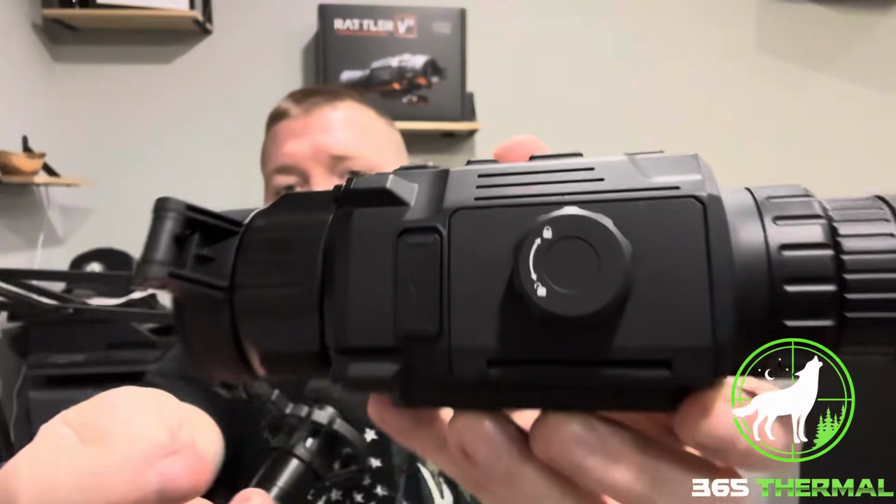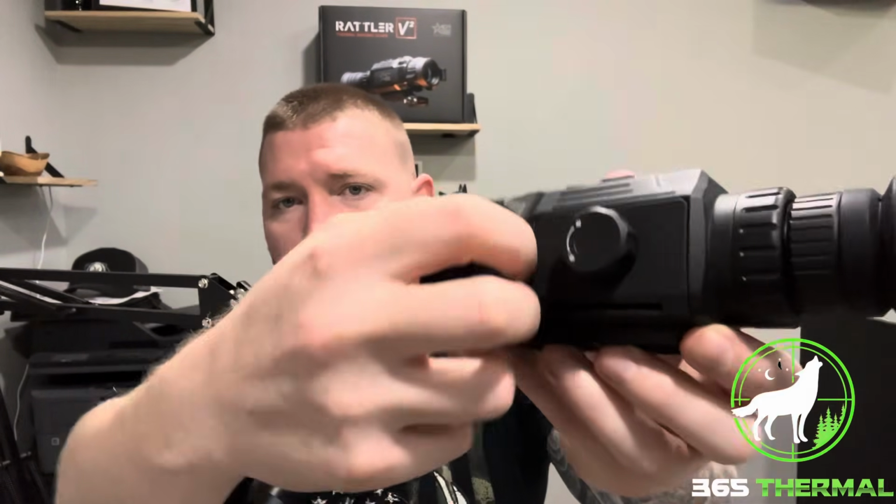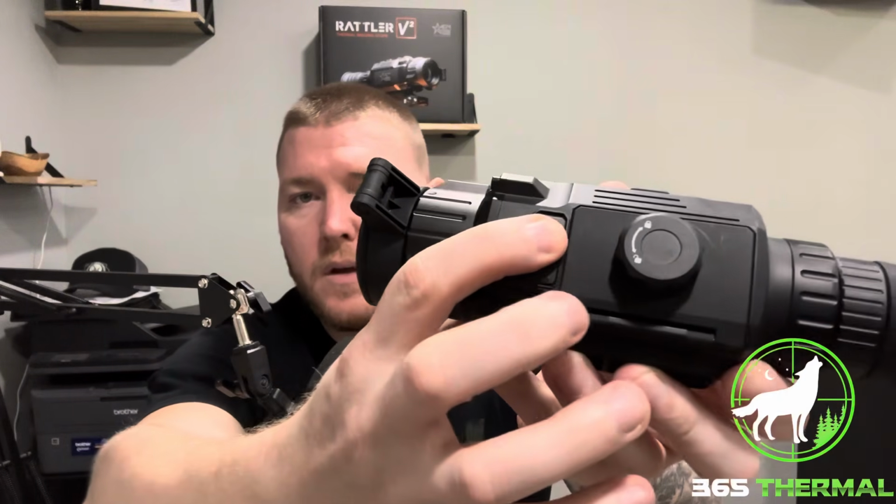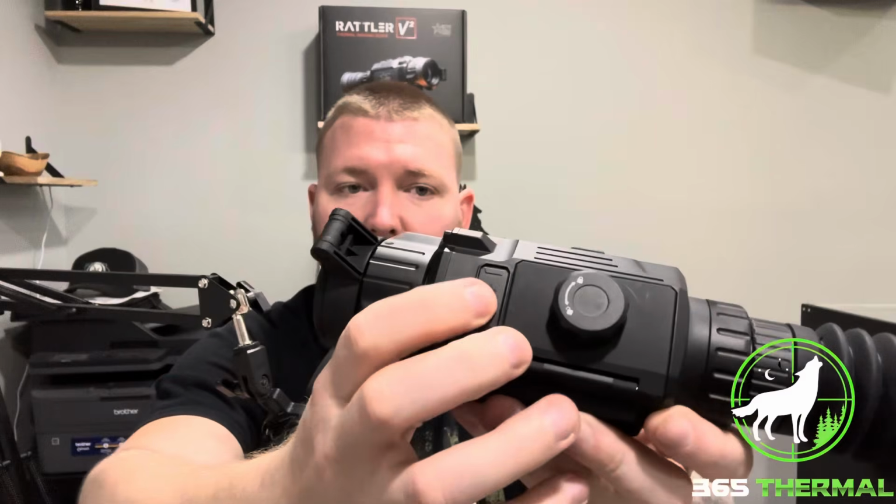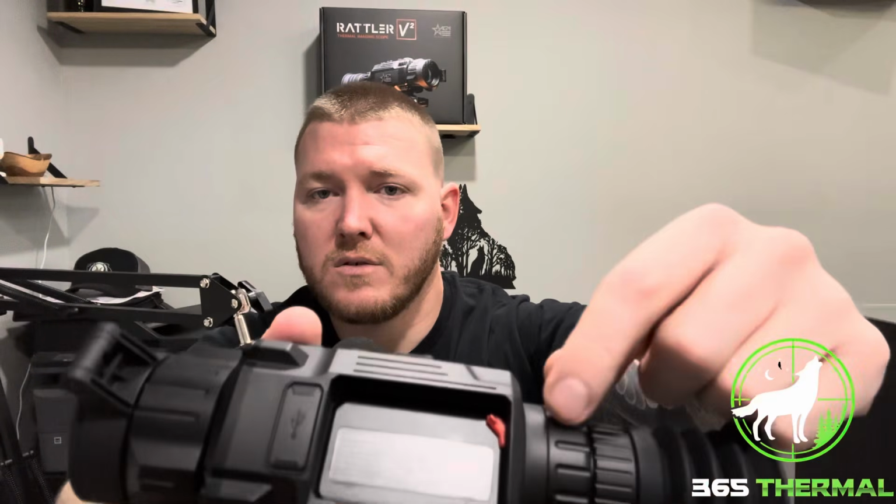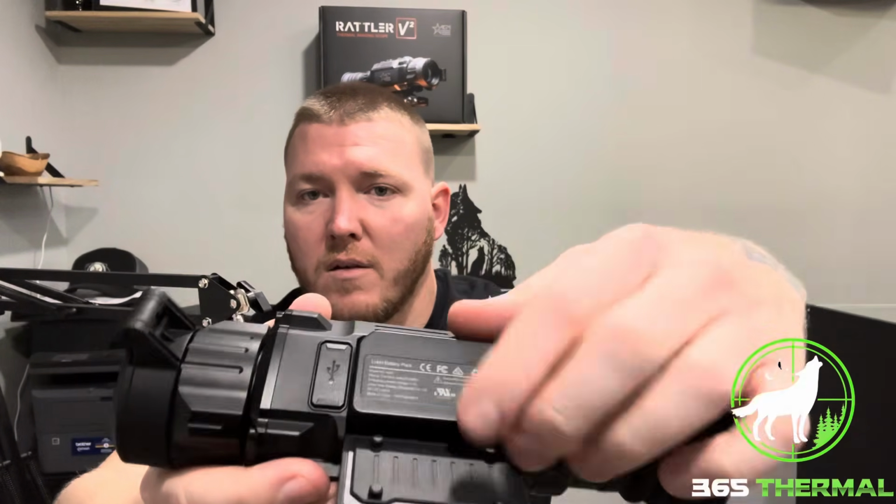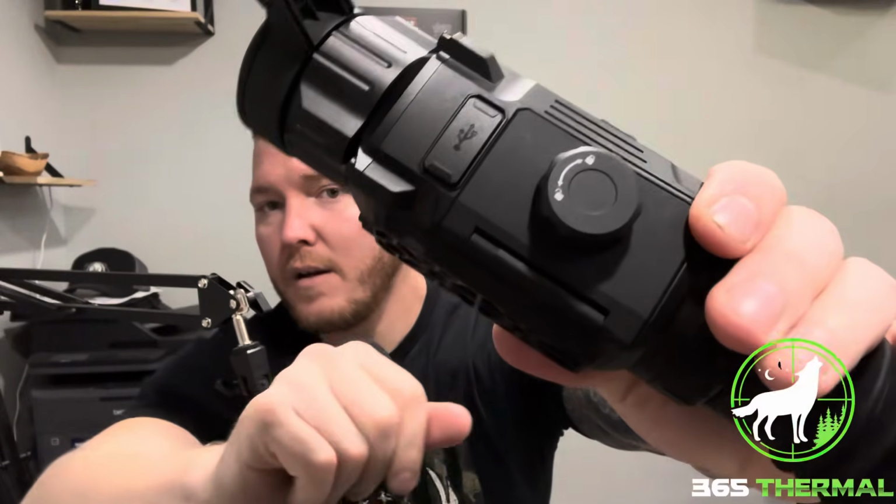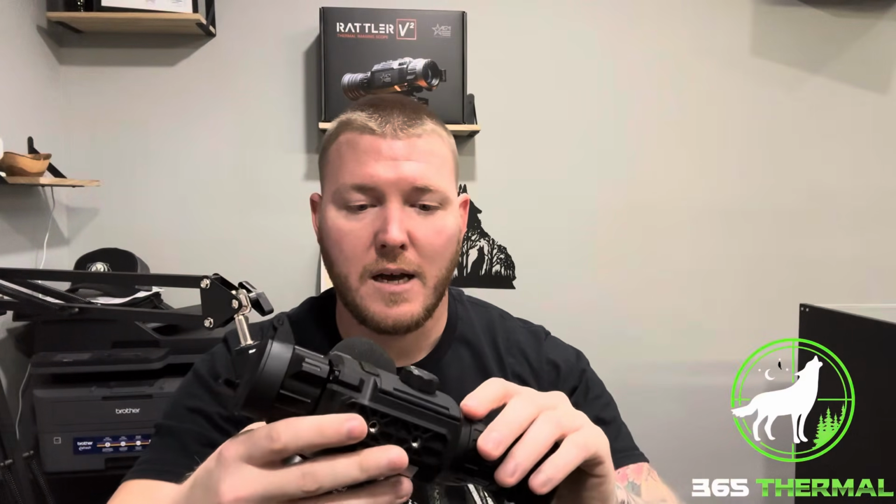On the left side of the scope, you have your USB-C port right there. It's just a little keeper. It flips down and comes right back up. You can attach a battery pack to this if you want. However, you'll find that you don't really need to with these new NE4400 battery packs on the V2s. Flip that down, you see the little red keeper there. Push that, it's spring-loaded, pops right back out. That's your battery pack. Right back in. There you go. See the little red keeper again. Push the door, and you can hear it shut back and locked.